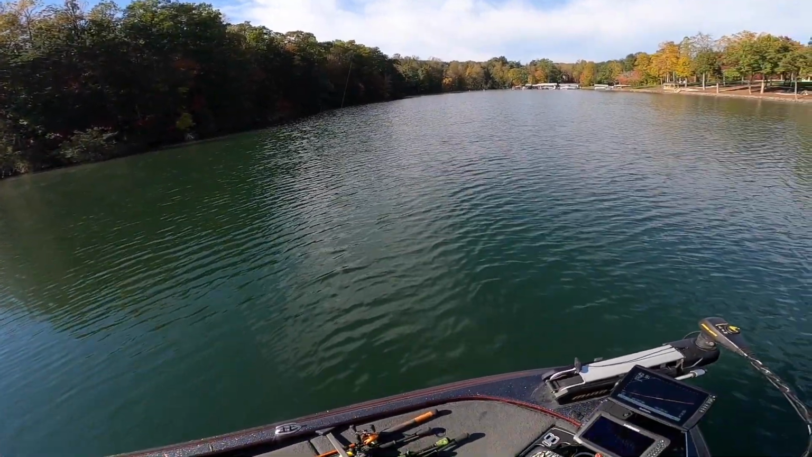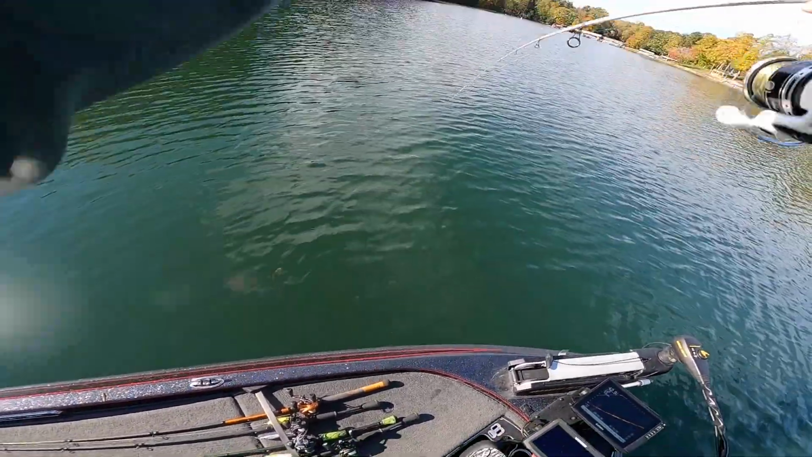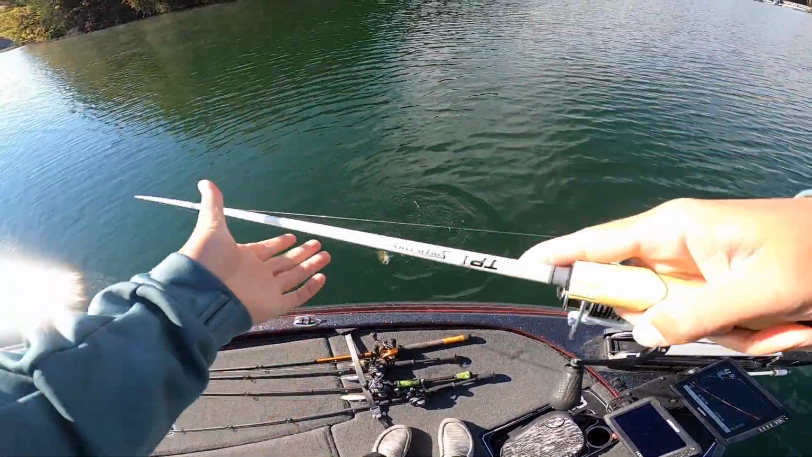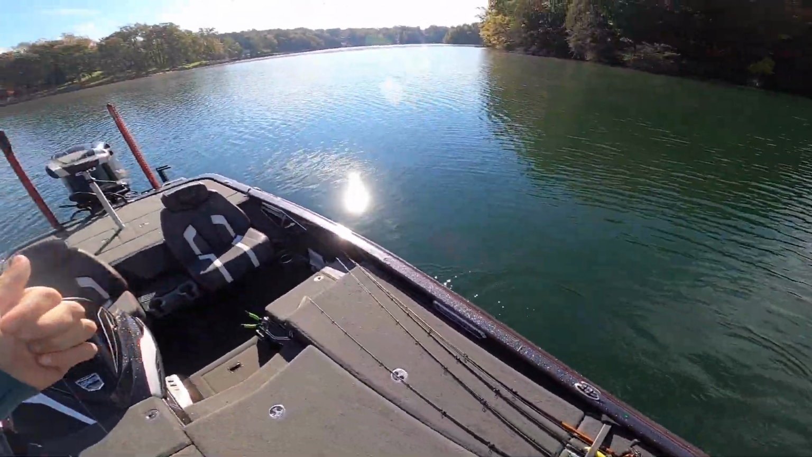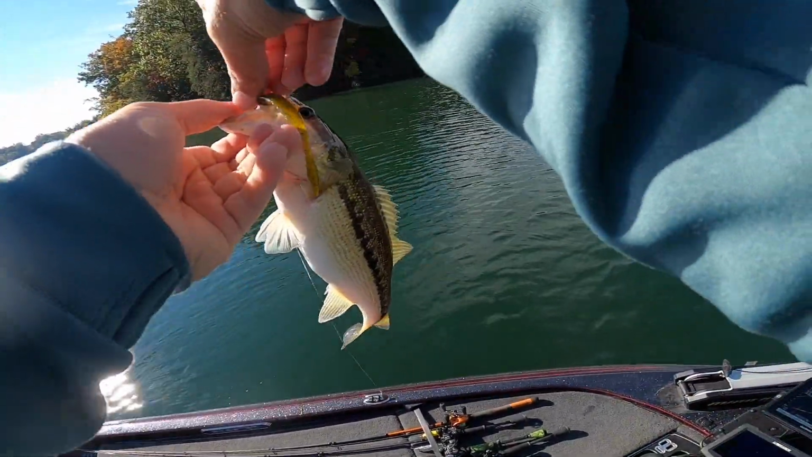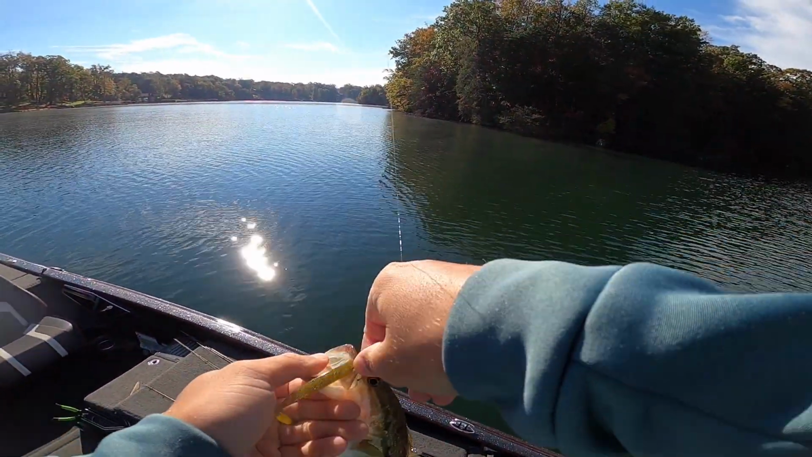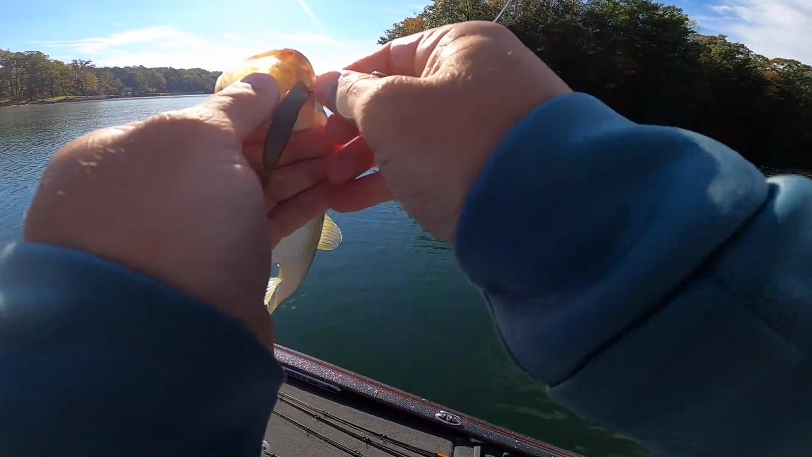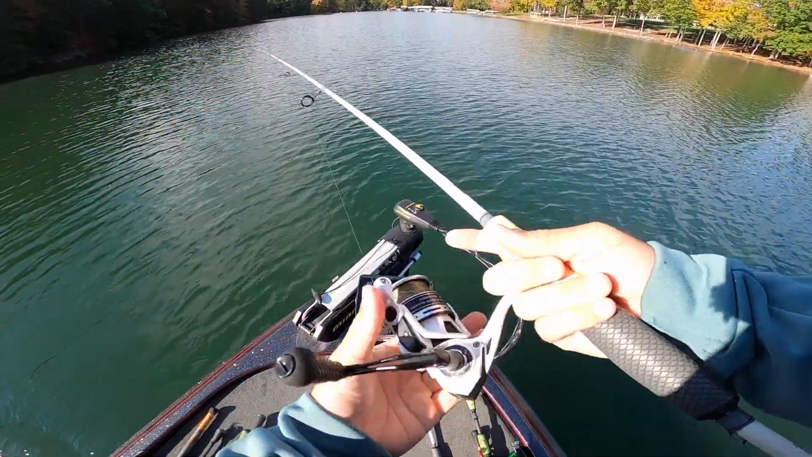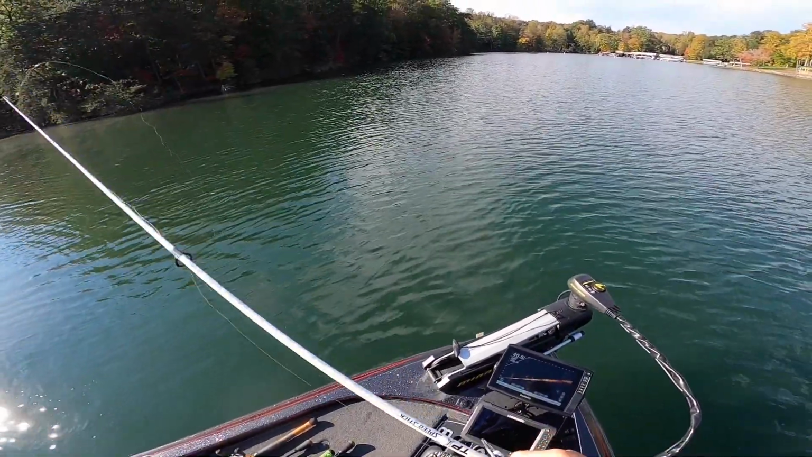Dude, that is so cool. Oh, that's a good one too. He's not bad. He's not crazy big, but that one was on a brush pile in 43 foot. Never would I have been able to do that before. But thanks to Livescope, we done did it, boys. That's why. Look, he just swam straight down. I just watched him swim right back down to it.